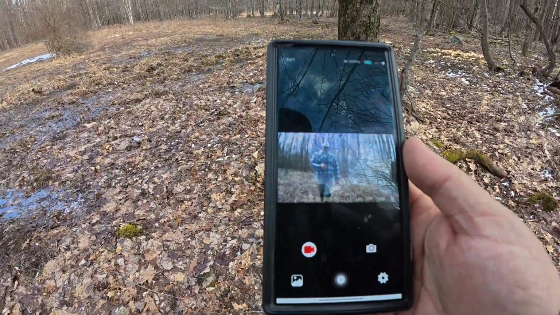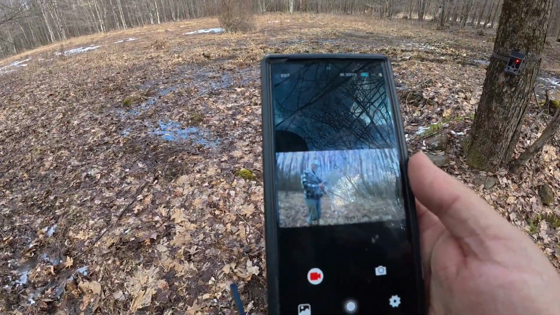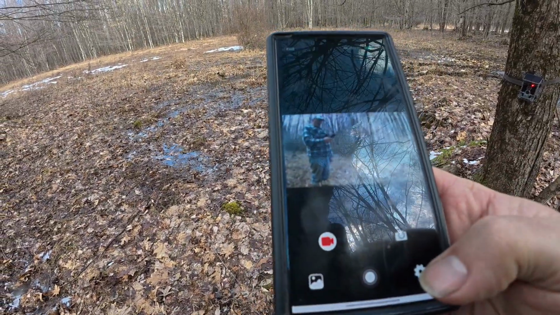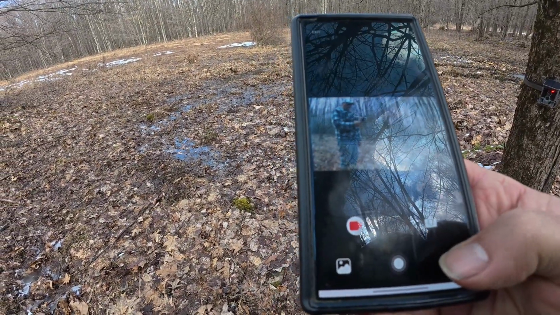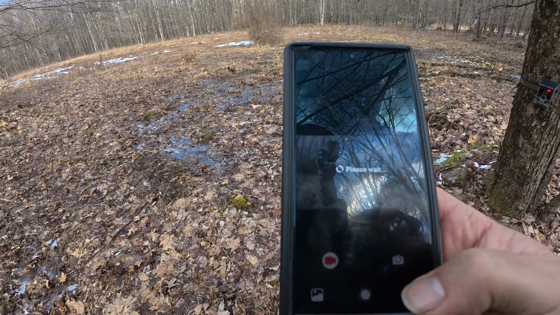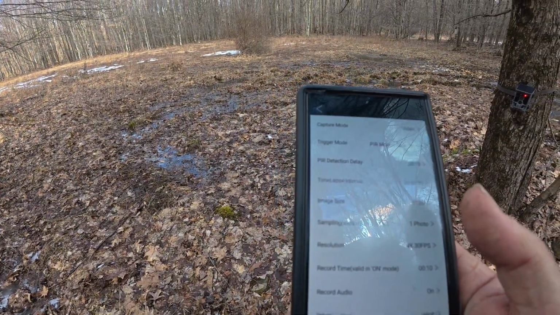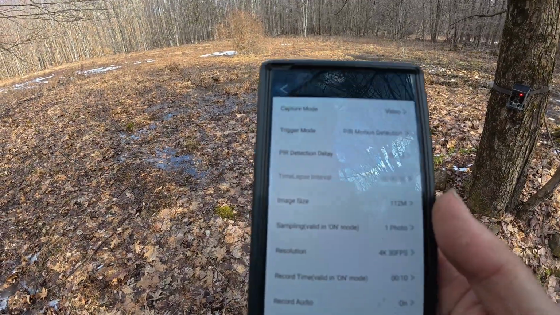Okay, so the nice thing about this camera, okay, it's Wi-Fi Bluetooth. So I can go to settings, and you have to be at least 10 meters from the camera for this to work.